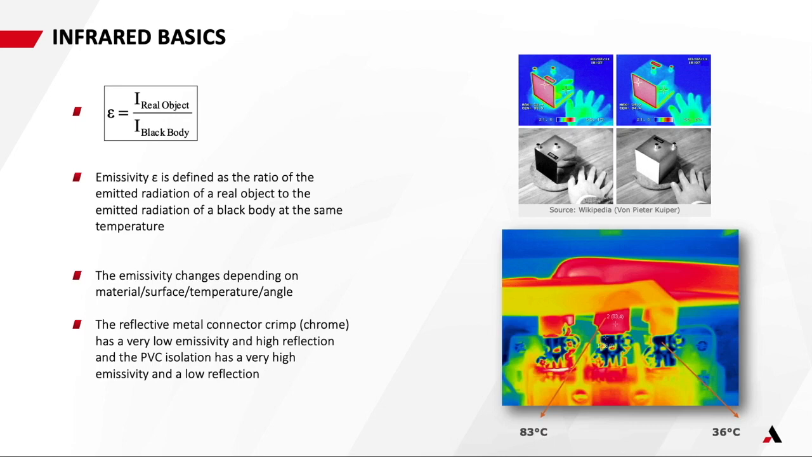And you can imagine if you're going around a refinery or a petrochemical plant and you don't understand these concepts and you start measuring reflective surfaces with an infrared camera without applying these emissivity corrections, then you can start to think that things are really a lot hotter than they are, or a lot colder than they are. So these are really important concepts.